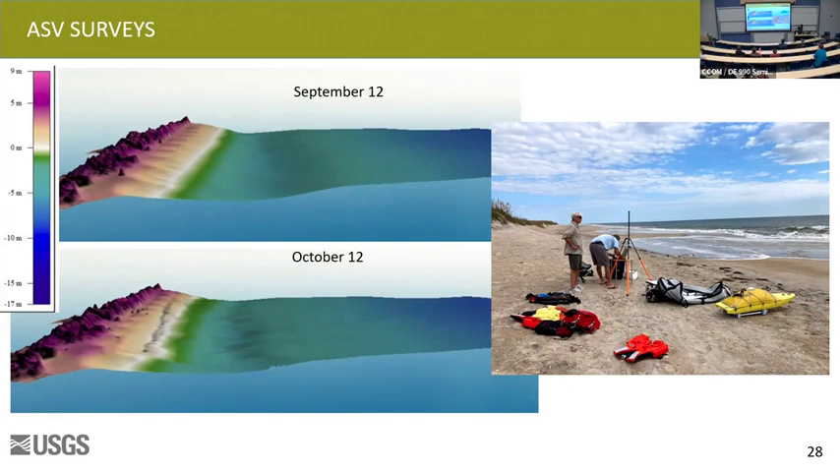We had a formation of a decent ripple field on the near shore, and we had a bunch of deposition on the near shore face. So yet again, we're just getting baseline data that our modelers need to look at the different changes of this beach during a storm event.